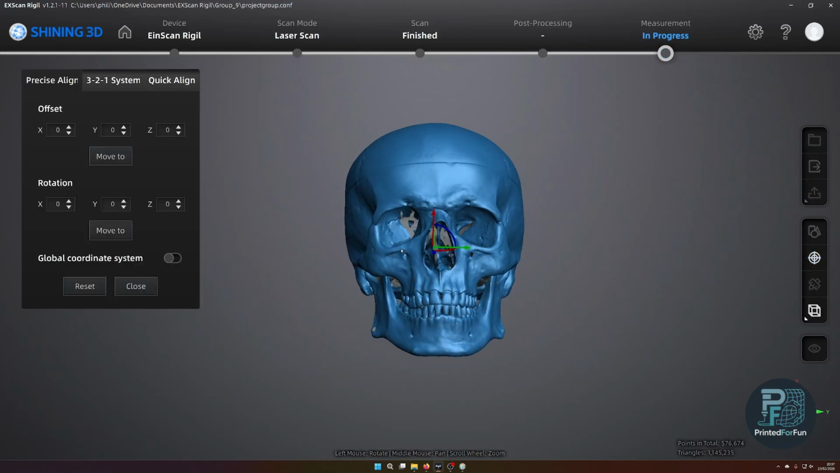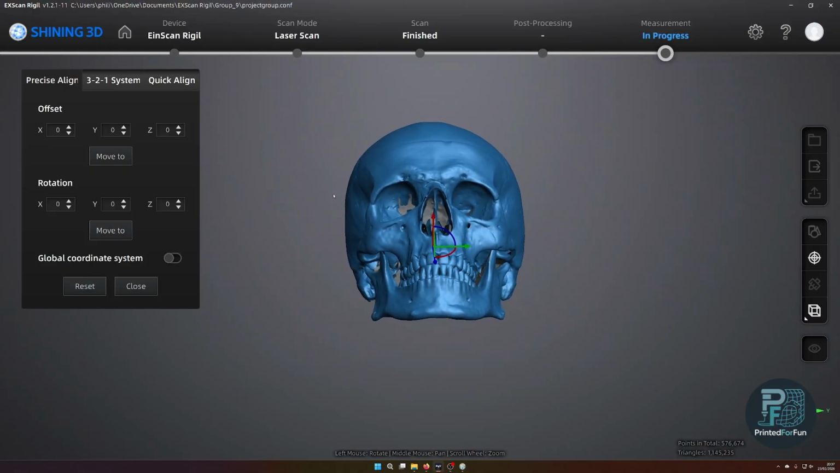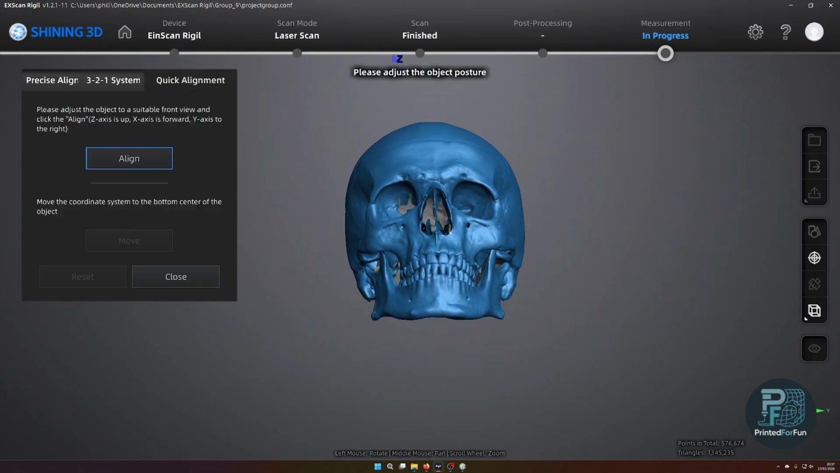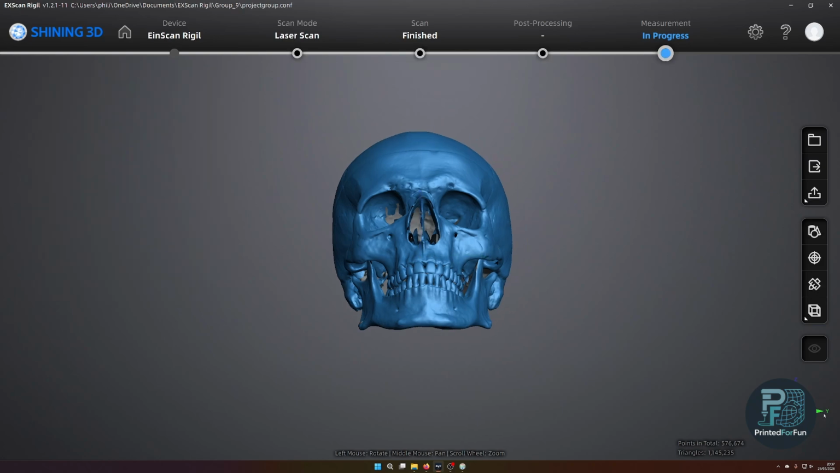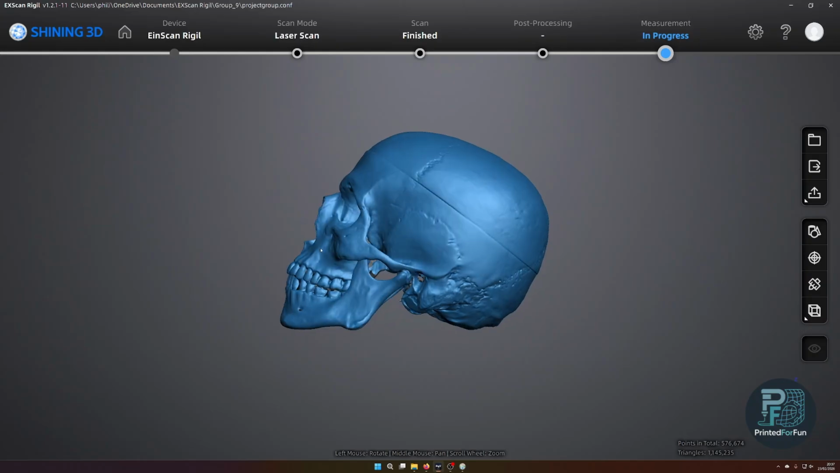For this, I will just use the simplest alignment version, the quick alignment. By just orienting the scan in the facing forward direction and pressing align, I can create a first alignment. And I would say this looks quite good.